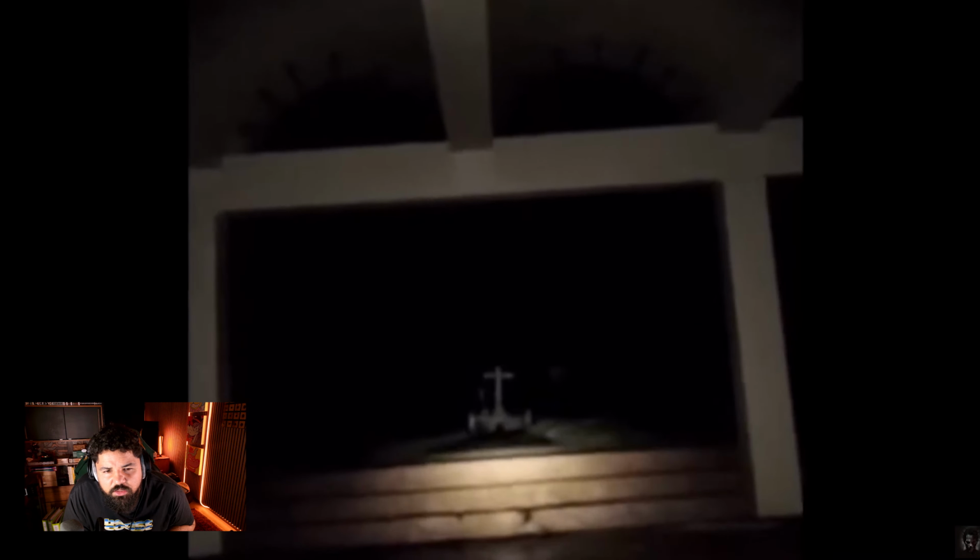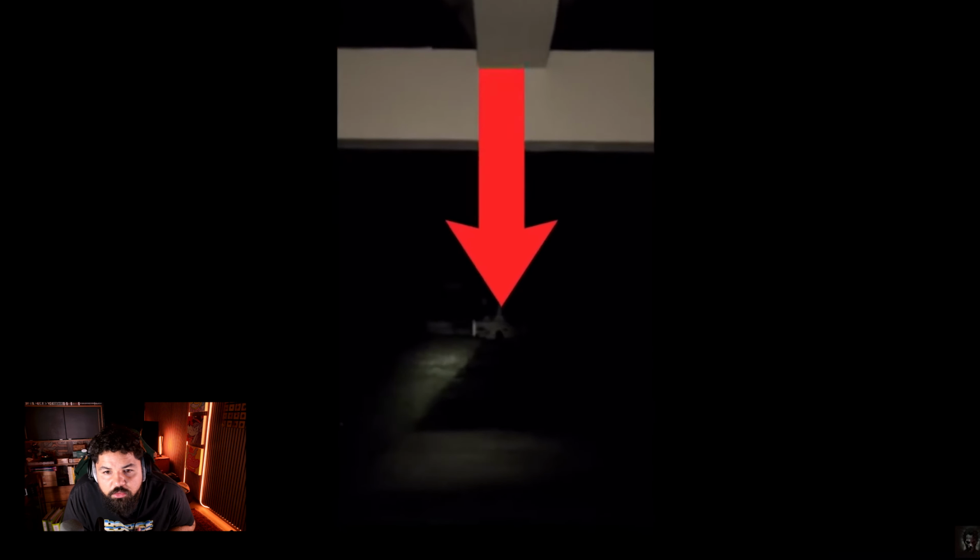Eventually, he walks down a long path with a memorial at the end, and a dark shadow is seen crouching in front of it.